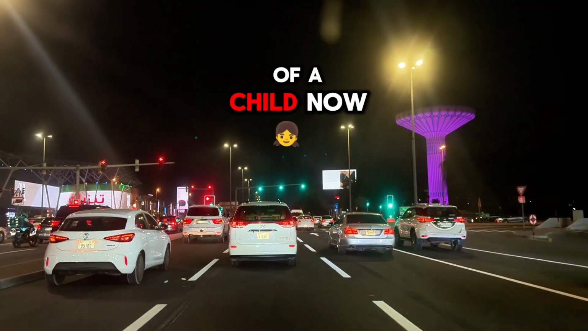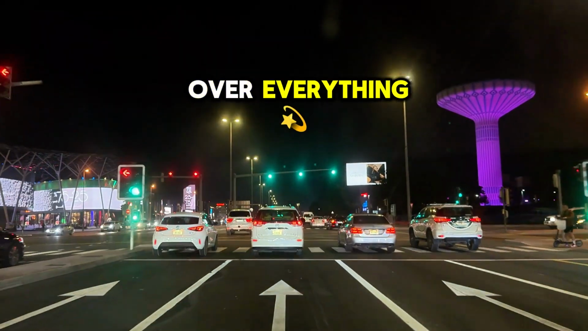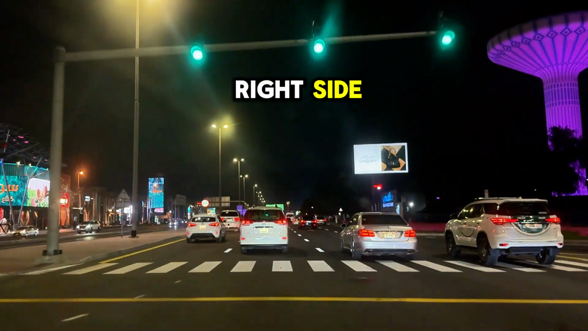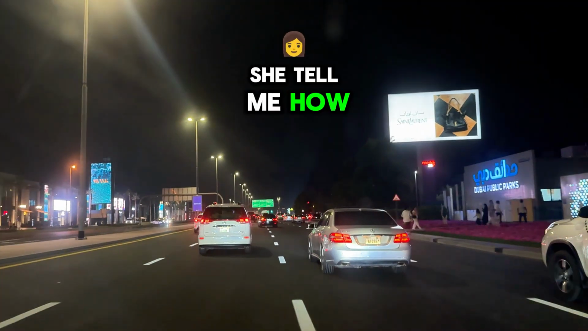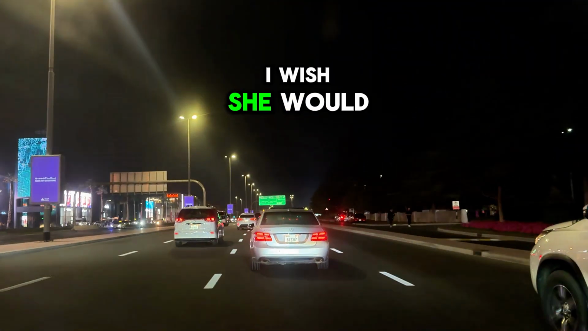She has the mind of a child now, argues about silly things, can't cook for herself, cries over everything, can't read, has memory loss, is partially paralyzed on her right side, has aphasia, and a list of other problems, with me as her caregiver. She tells me how happy she is to be alive after such a bad car accident. I want to scream that I wish she would have died.